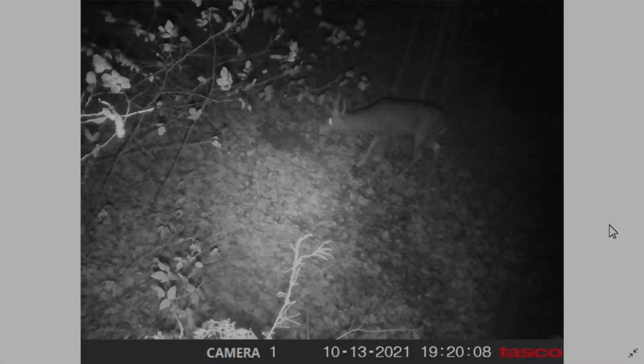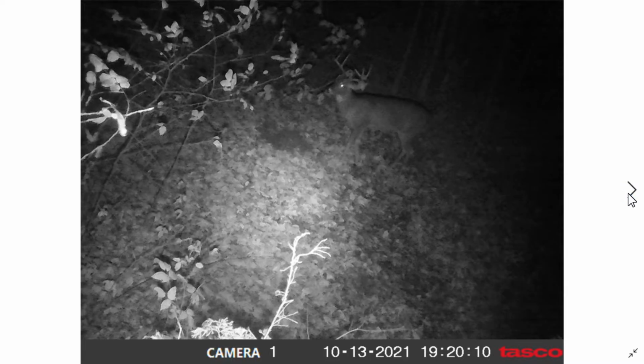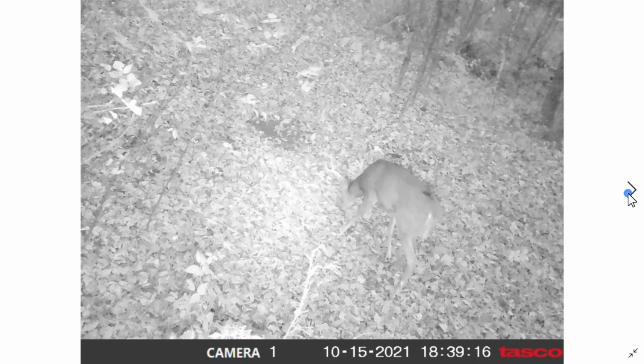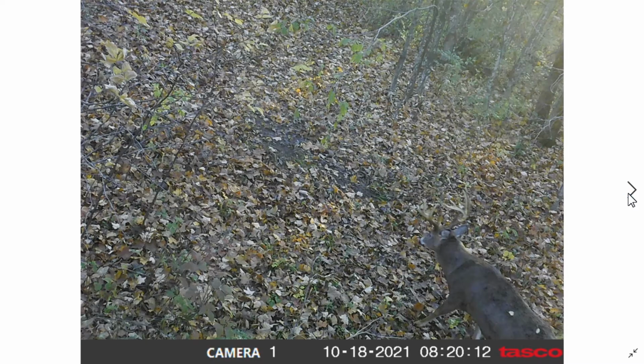Well, here's the first picture, kind of grainy, but this is kind of the first close to daylight picture that I had on this trail camera. It was 7 o'clock on October 13th. Pretty nice buck. And our first daylight photo was on the 15th, 6:30. Another quality buck. That'd be something I would shoot.